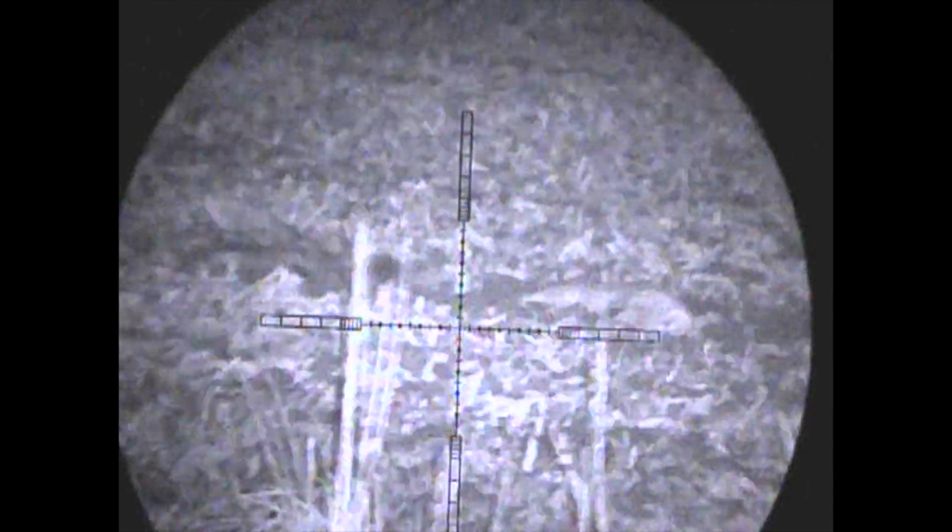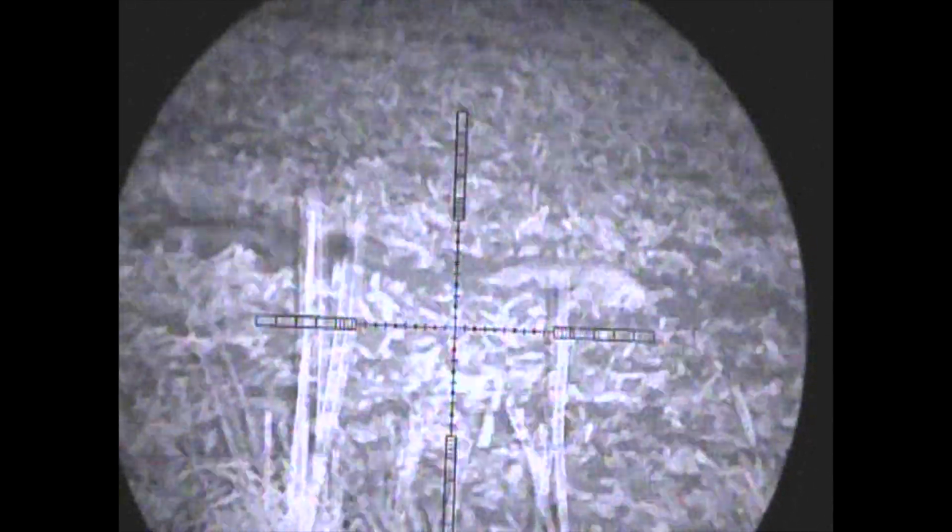Double. Luckily for me, the dog fox didn't wander too far, around 5 feet, and I was able to get the double.